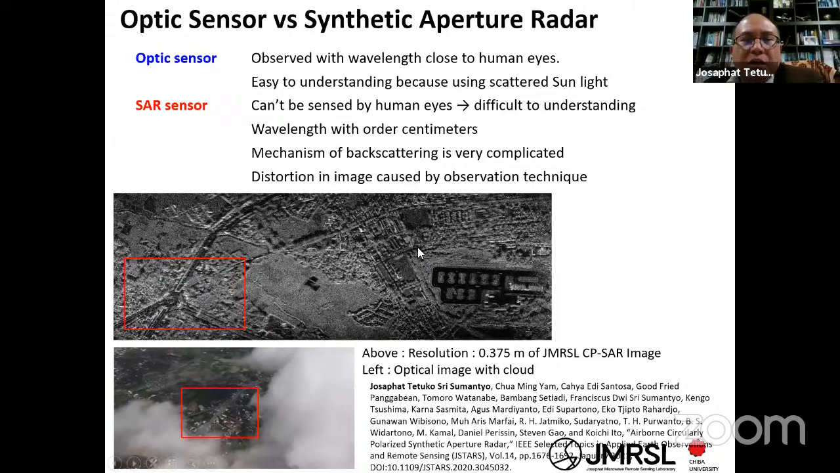Here is one of the images from my circularly polarized synthetic aperture radar that we flew in Indonesia. It is south of Celebes, close to Hasanuddin airport. Yes, it is when we flew. This is the optic sensor and this is our synthetic aperture radar. It is covered by cloud. You don't know about the information of the Earth surface, but using the synthetic aperture radar, you can find it very clearly.